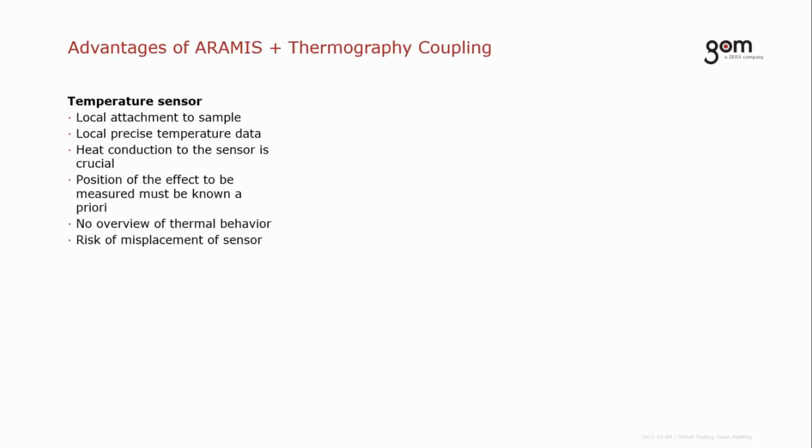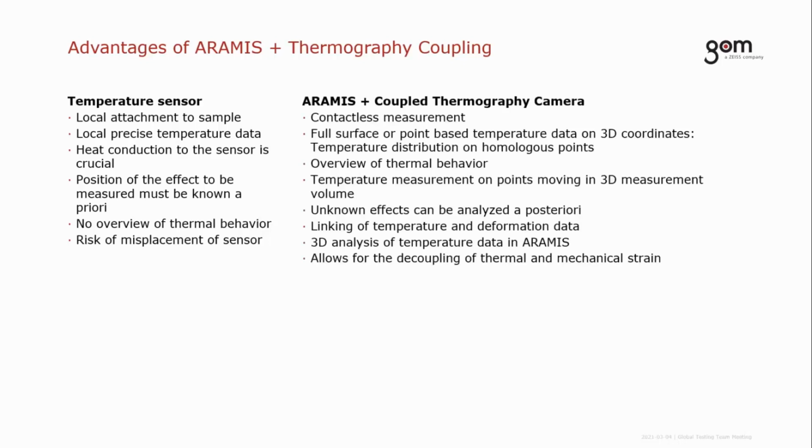Customers that use ARAMIS with temperature data often bring in thermocouple data for further analysis. They encounter issues with attachment, conductivity. They often need to know ahead of time the position of the important temperature data, and they still don't have any real overview of the thermal behavior of their part. And yeah, they are going to risk a misplaced sensor as well.